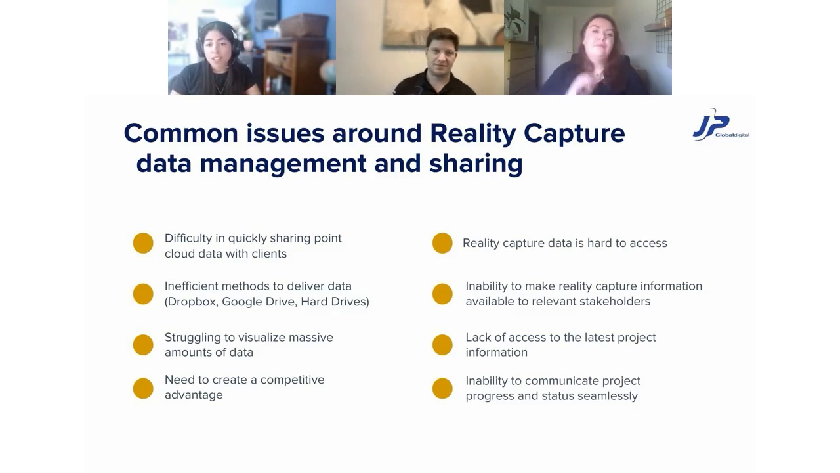So one common challenge in the industry is how difficult it is to share point clouds or reality capture data with clients or with teammates, especially if they don't have any prior experience or training in working with such data. Sharing this data in a format that clients can easily access, process, and understand becomes crucial for project management and client satisfaction at the end of the day.